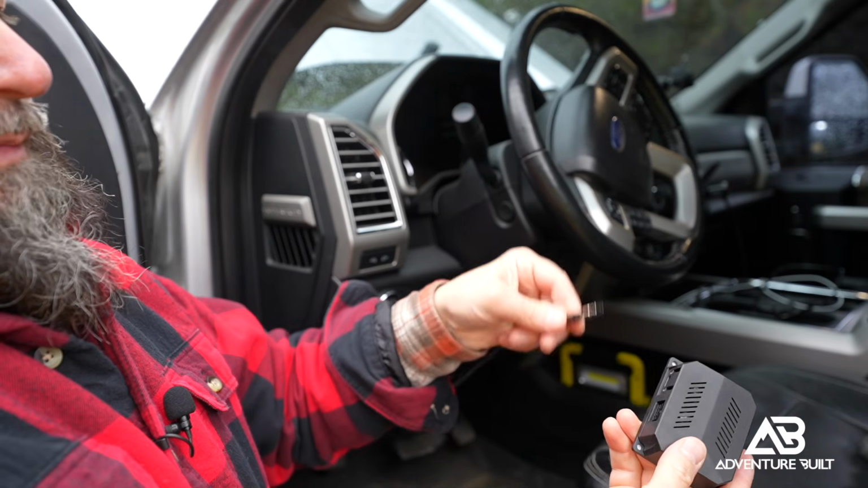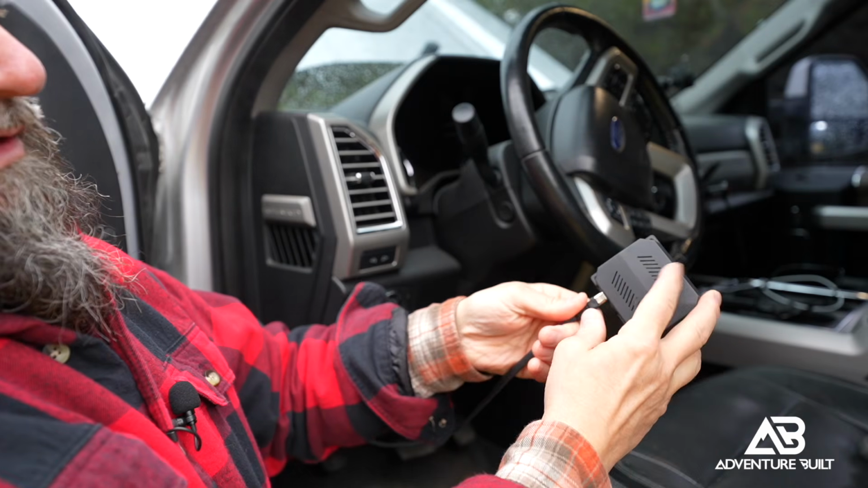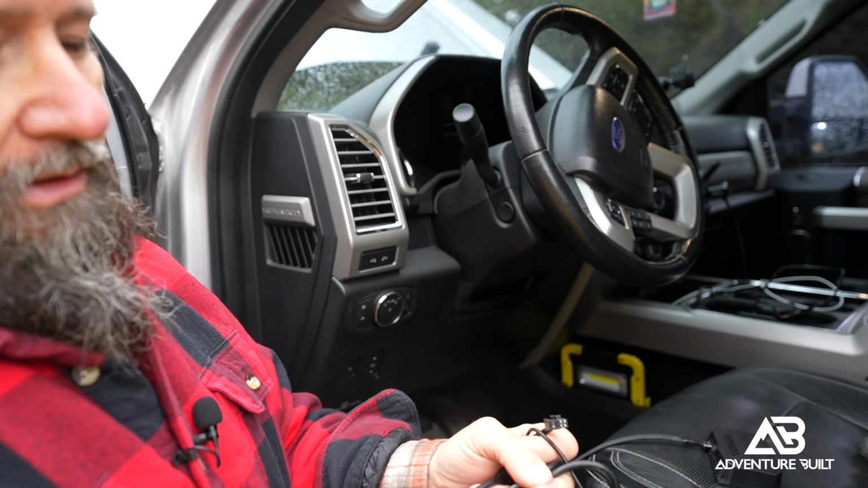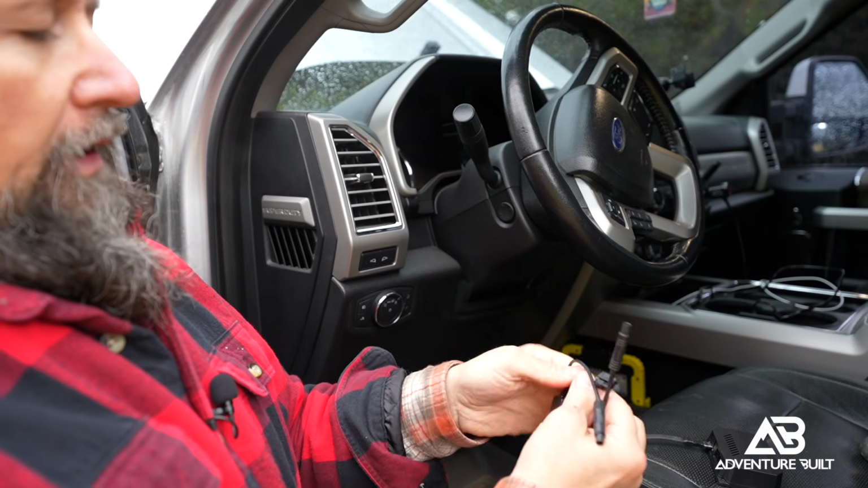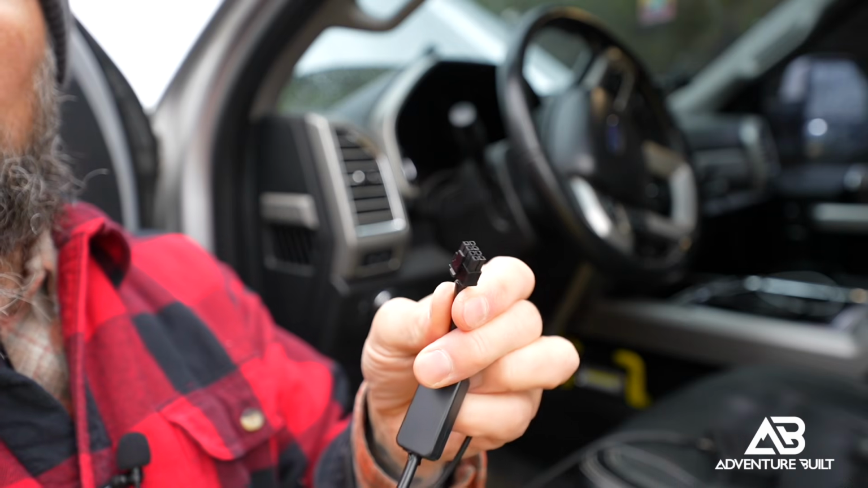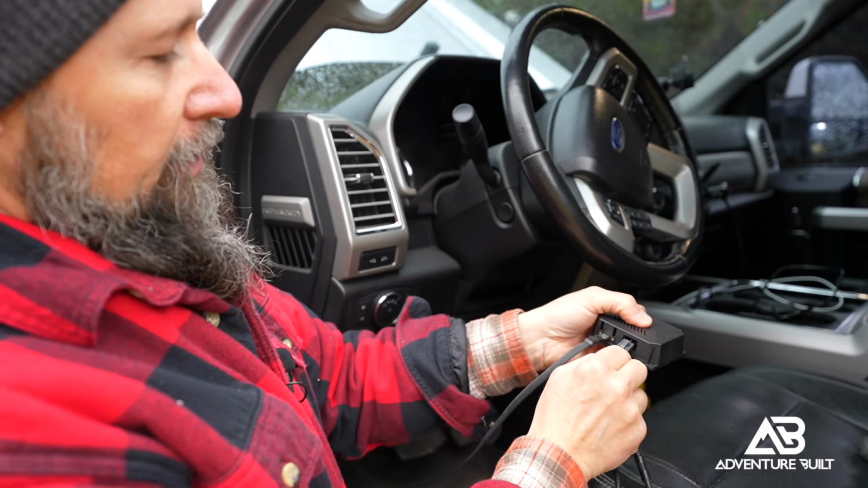Going to plug our USB-C from the thermal camera into the distribution block here. Nice firm application. Set that down for a second. We also have another cable here. This cable has a single black plug here, and then on the other end it's got a 6-pointed plug as well as another flat plug. This 6-pointed plug here is what actually gets put into the box here.